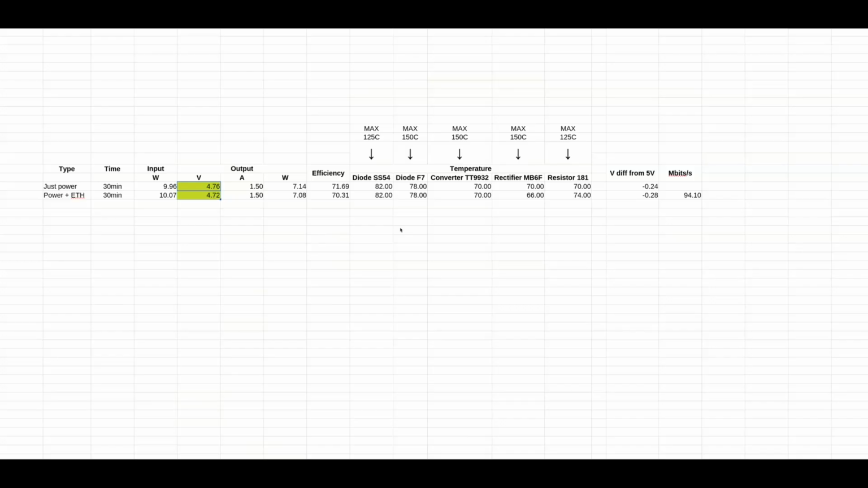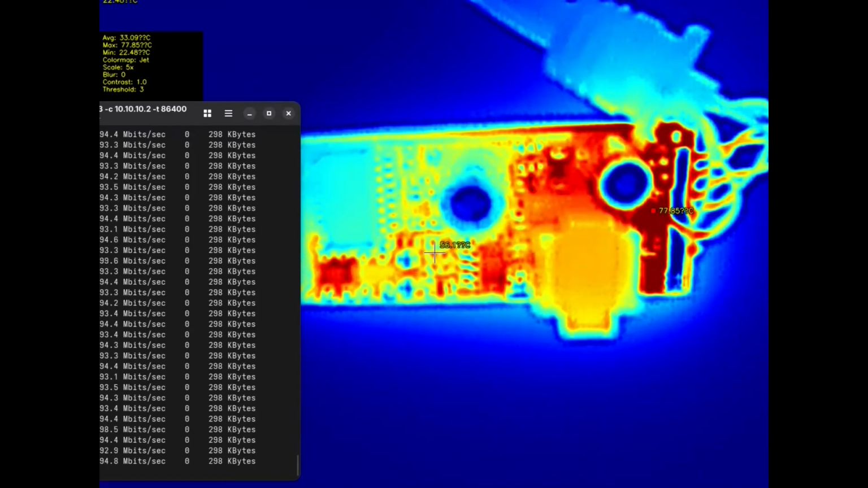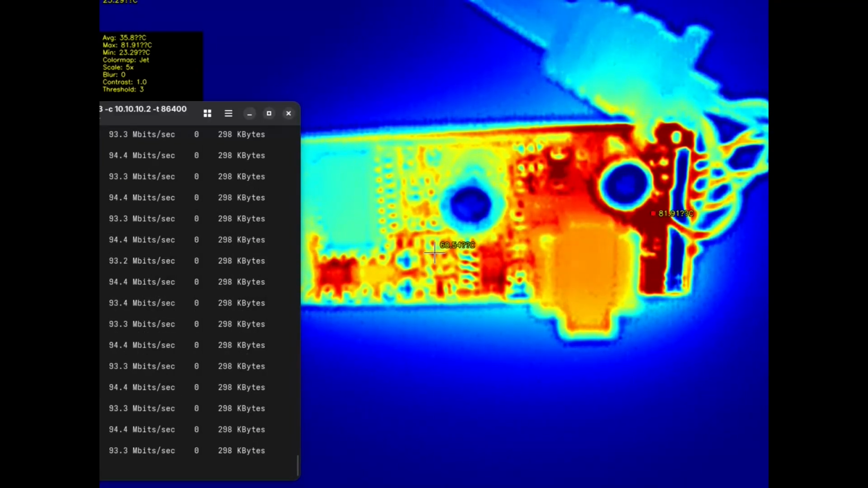There's still some devices that can work on this, but yeah, you have to take that in your consideration. So the efficiency 70 plus minus, the temperatures still look good,